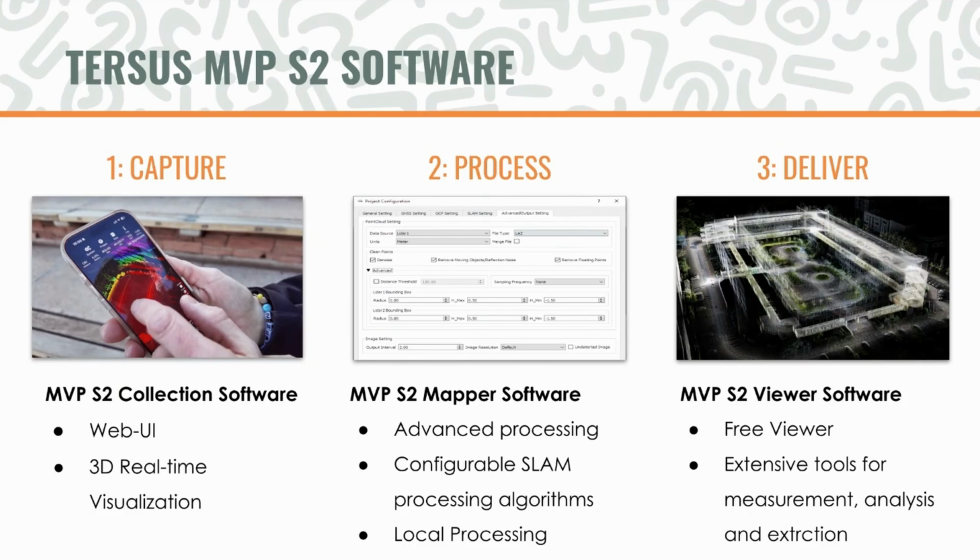The nice thing is that it will give you 3D visualization in real time as well. So after you've captured the data, you can take the data off, process the data. The data for the S2 is a bit more advanced than for the S1. One of the nice things is it does have configurable SLAM algorithm processing, meaning that we can actually adjust the weights and the values of how the data is processed for different environments, and we're in full control of that.